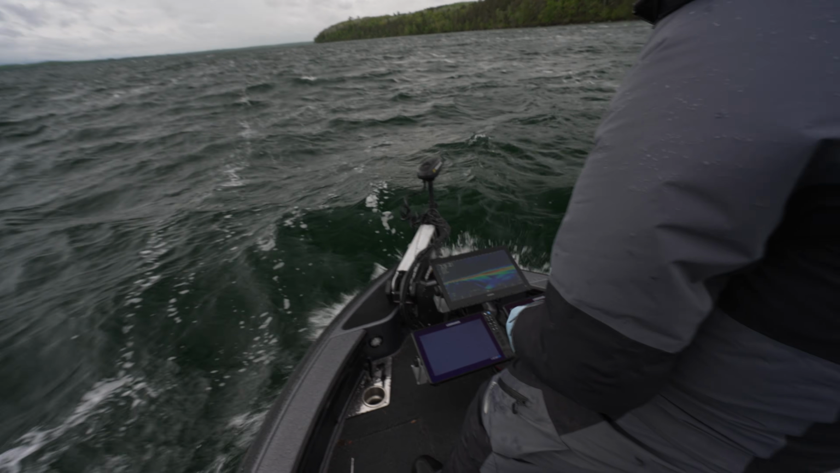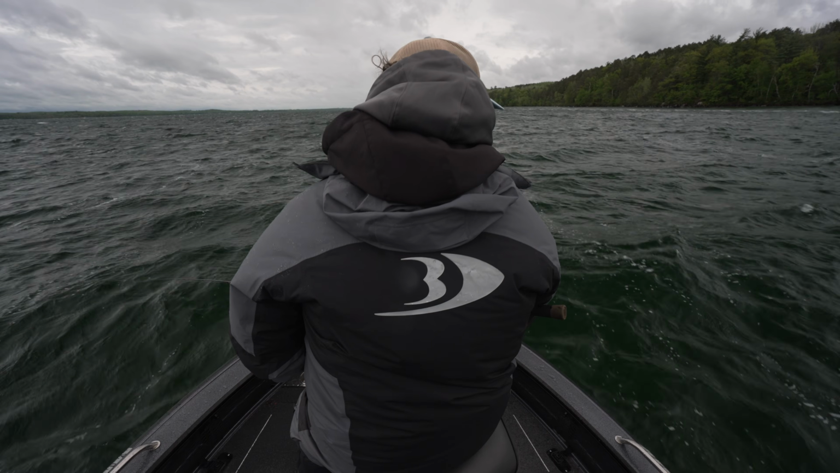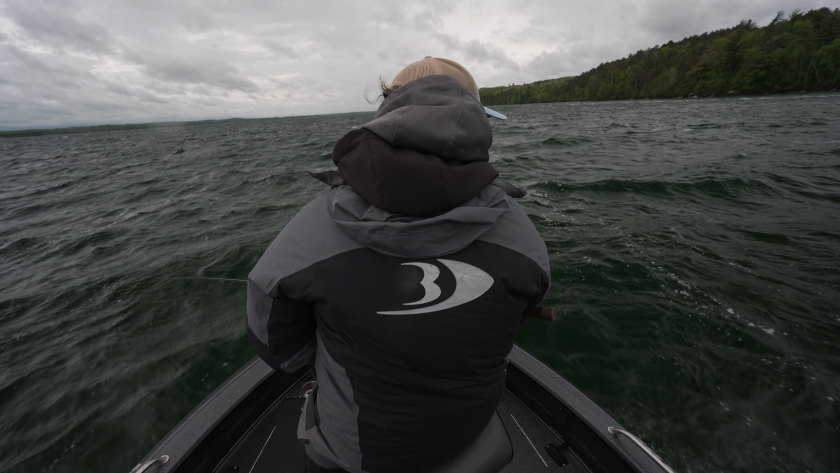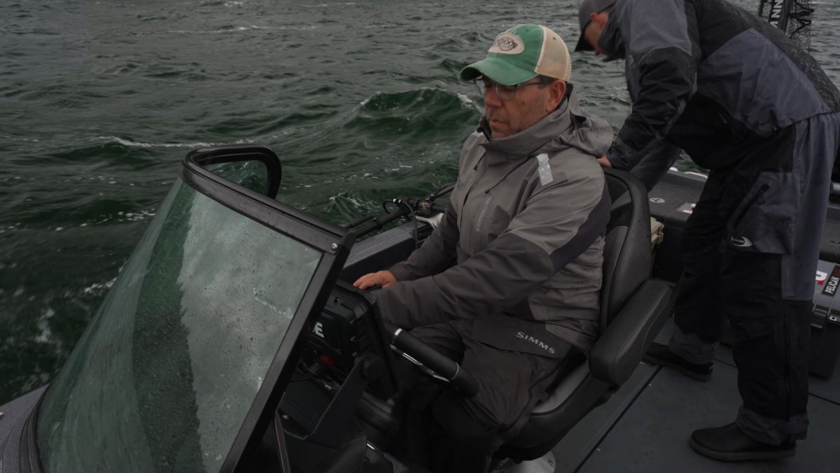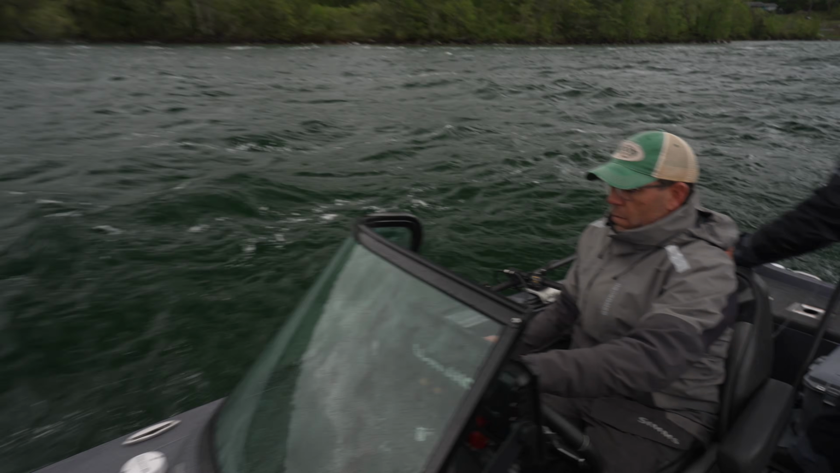You want to drive a sack? Yep. This is on 10, it's not even moving. I don't know if the batteries are going dead or it's that much water. Aren't hardly moving, I got it floored. There's one, hold it.